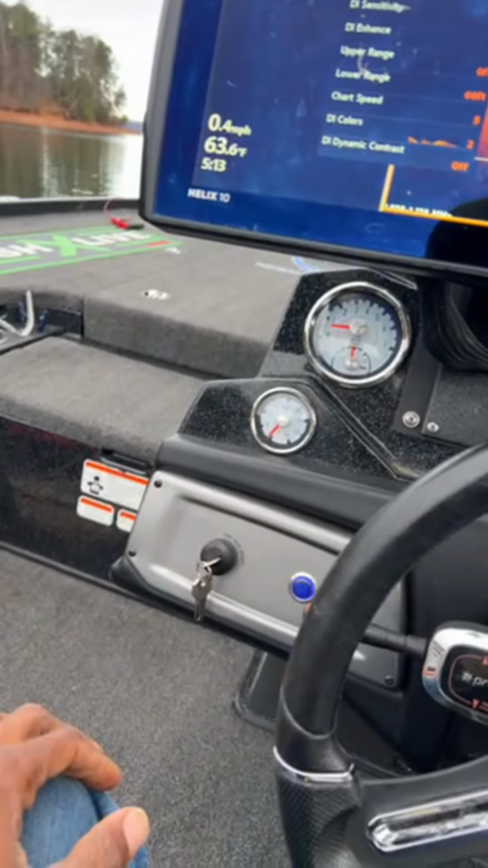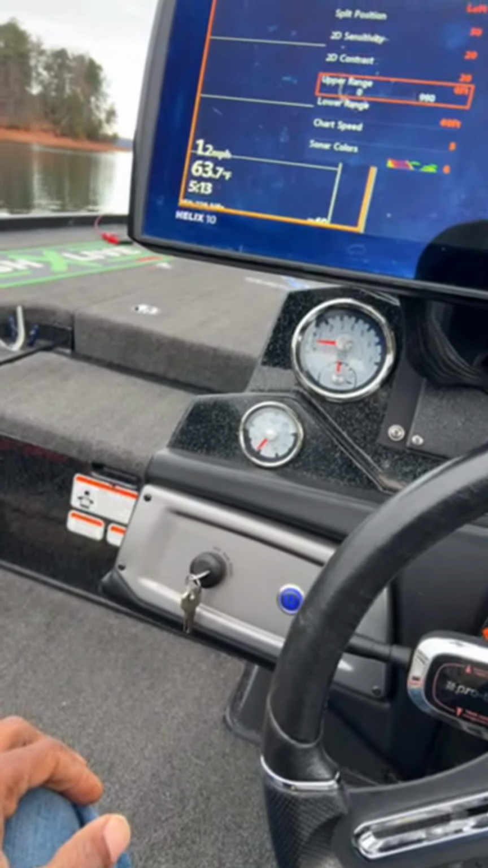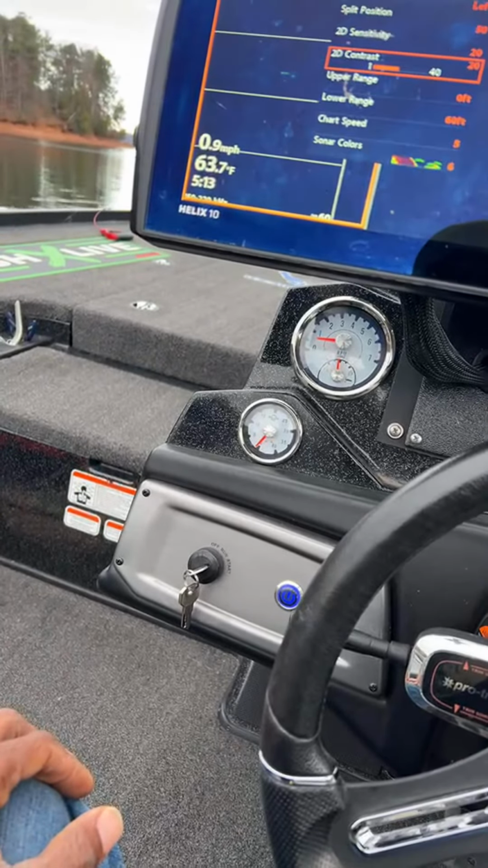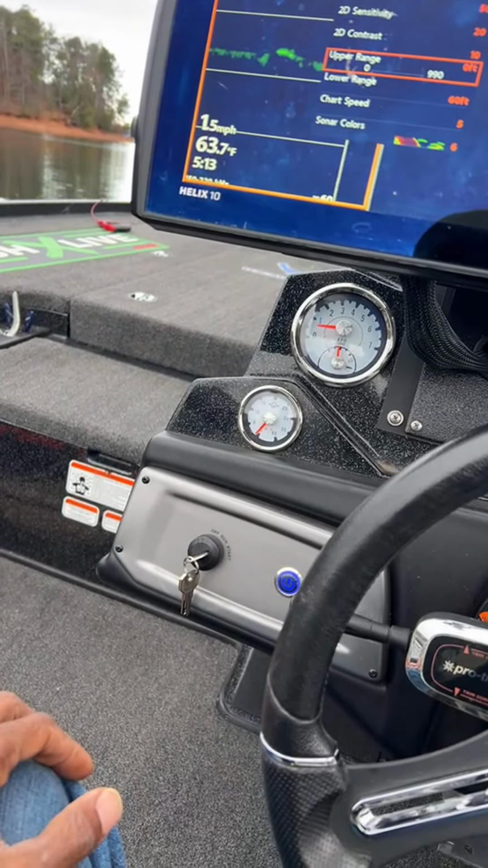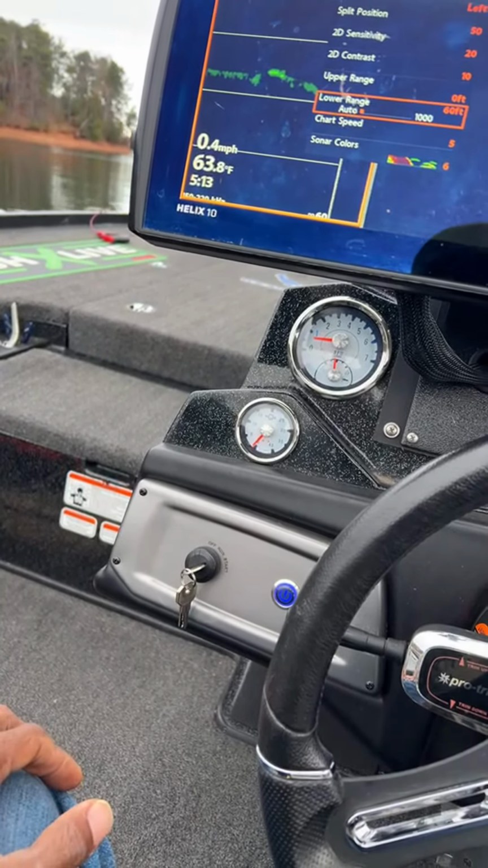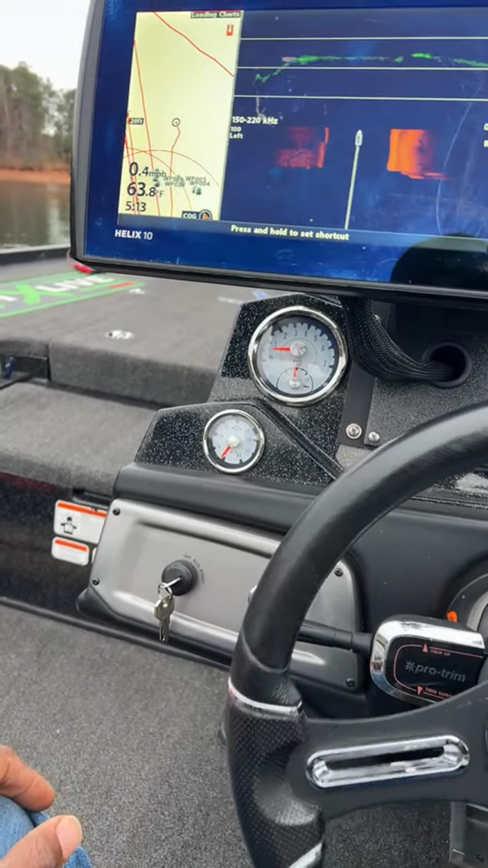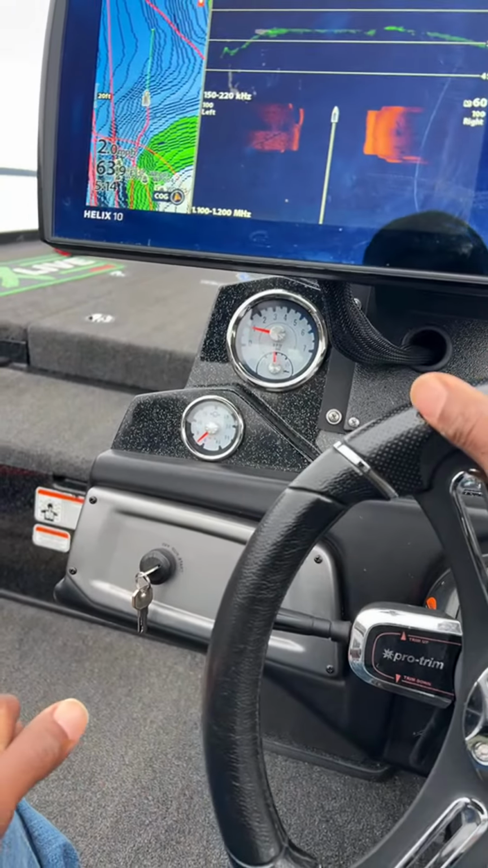All right, so now let's get these settings done right. We need to go to the right side and adjust these things. Sensitivity all the way up, contrast, upper range 0, lower range 60 feet. Yeah, I guess we can leave that on 60. Chart speed. All right, so now let's just scan a little something, just so we can see what we're looking like on this 2D sonar.